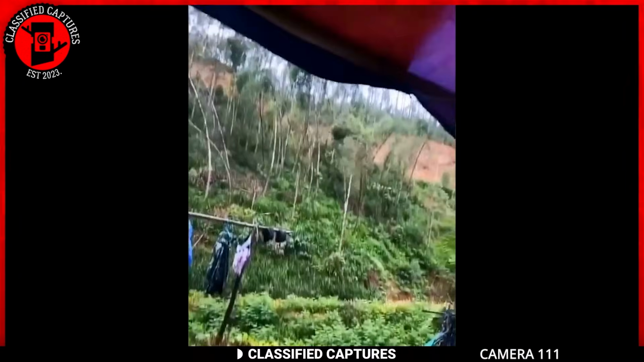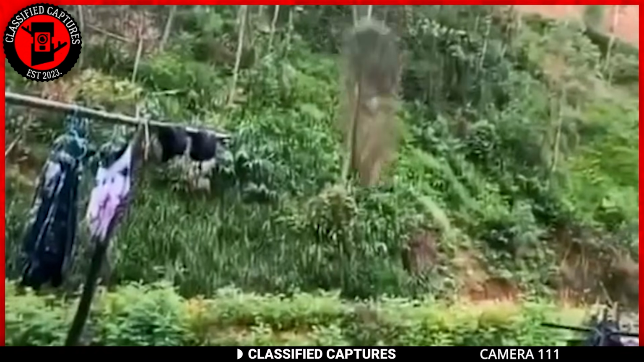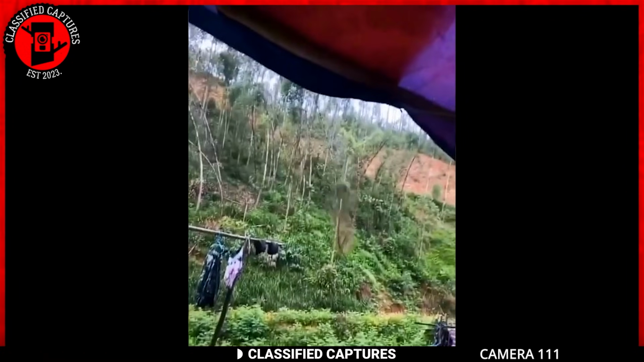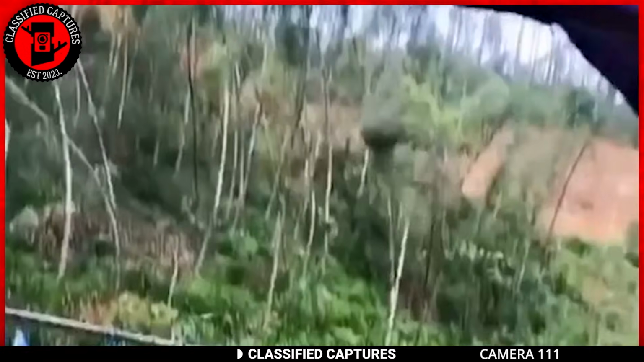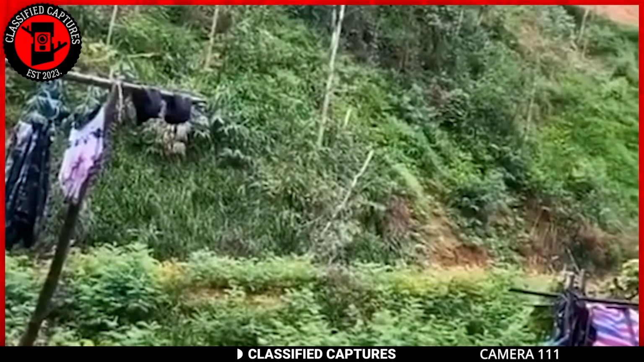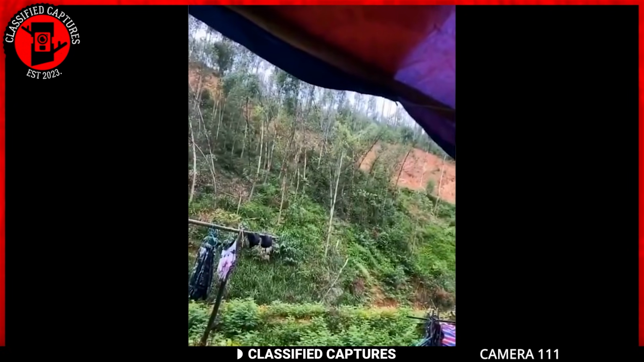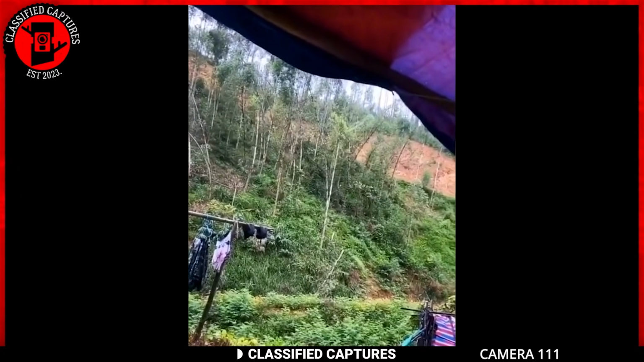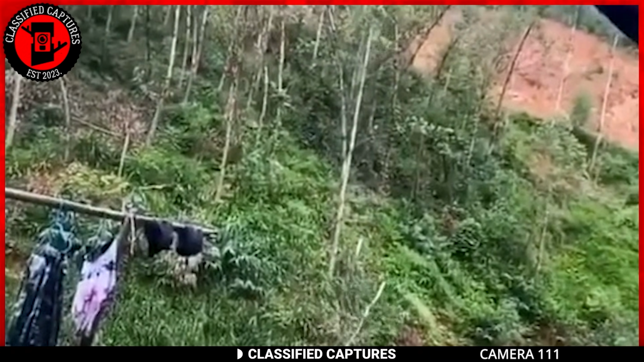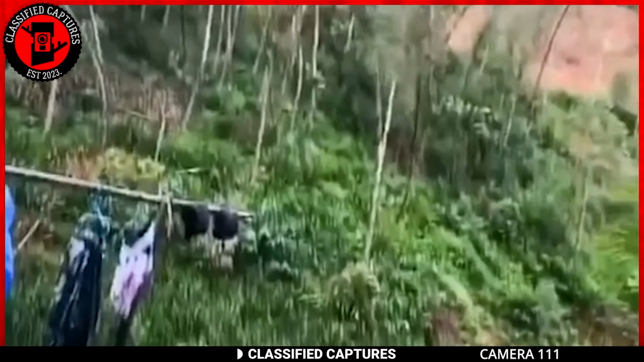In the dense forests of a remote village in Peru, a peculiar incident unfolded, captured on camera for the world to witness. A tree branch, seemingly severed by an unseen force, fell to the forest floor. One might initially dismiss it as a natural occurrence. The local villagers hold a different perspective. The villagers expressed concern about the mysterious incident, attributing it to potential encounters with beings not of this world.